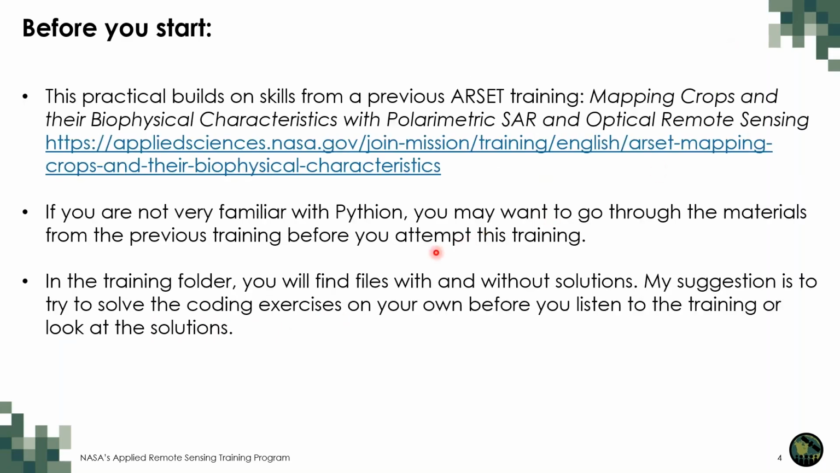Before we start, I would like to let you know that this is a continuation of a previous training that we did with ARSET. It was called Mapping Crops and Their Biophysical Characteristics with Polarimetric SAR and Optical Remote Sensing, and you find the link here. What we are doing here builds up on the skills that you would have learned in that initial practical. So unless you are very familiar with Python, my suggestion is that you go through that training before you start this one. Otherwise, some bits may get a little bit complex.